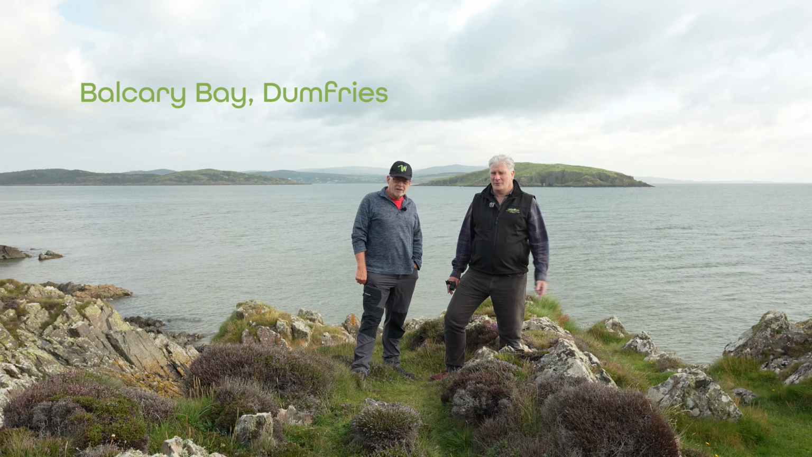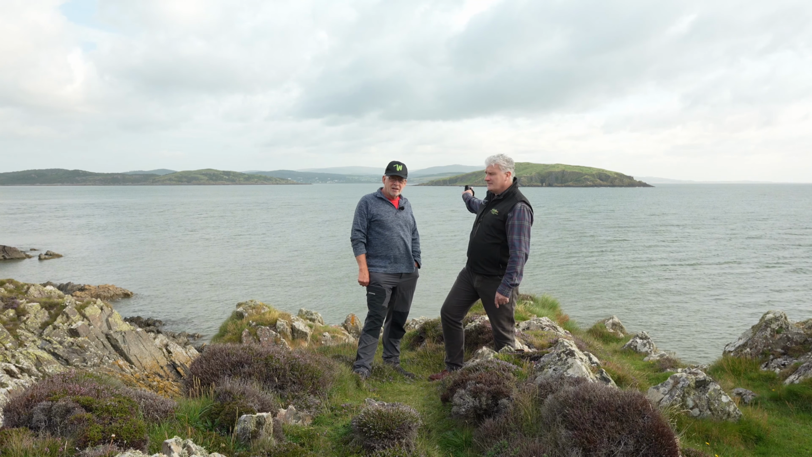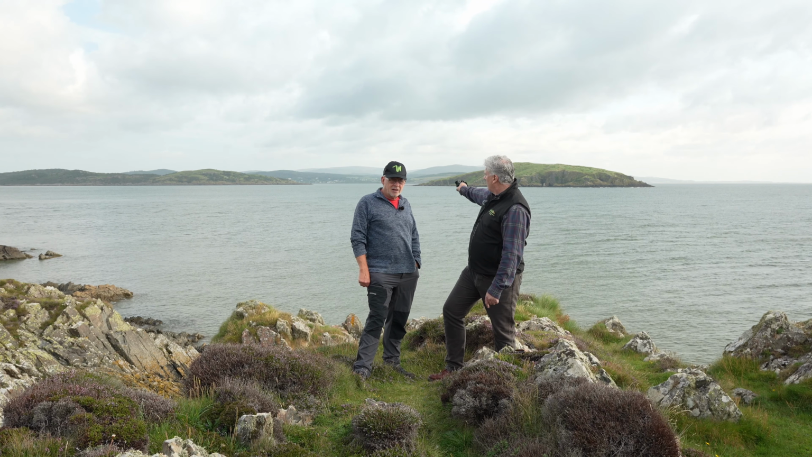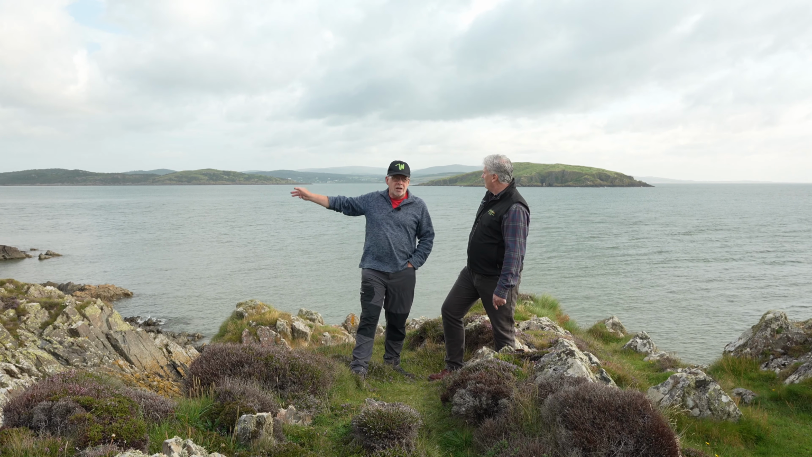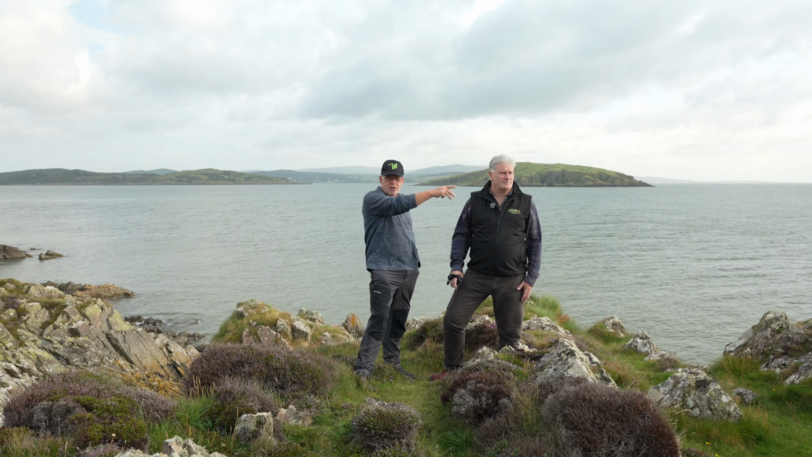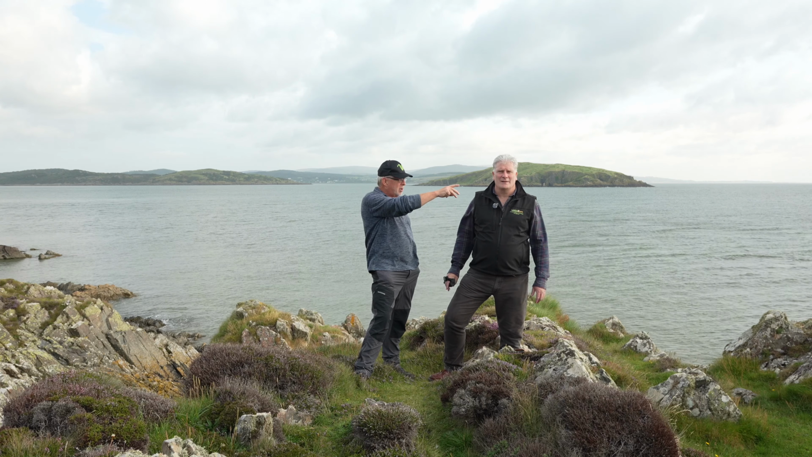So behind us we've got Heston Island, and Keith, you'll keep me right. We've got Almorness Point off to this side, and right across the Solway Firth on the other side we have the English coast and the Cumbrian hills.